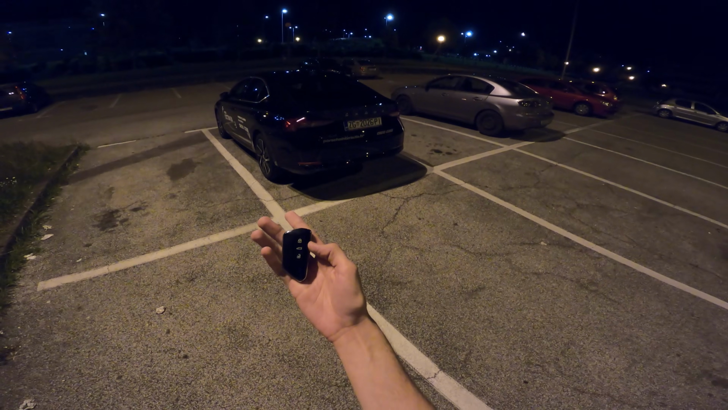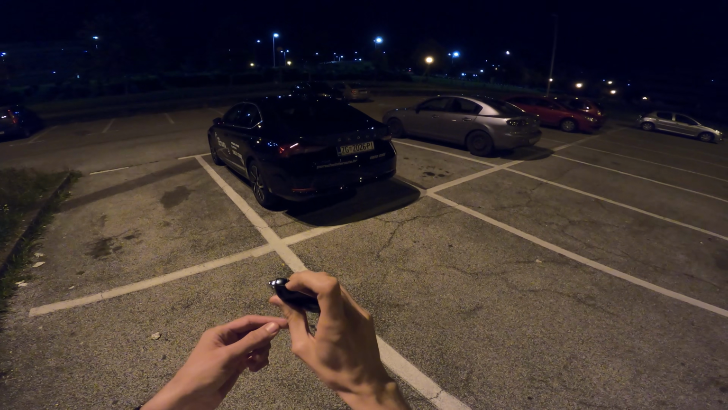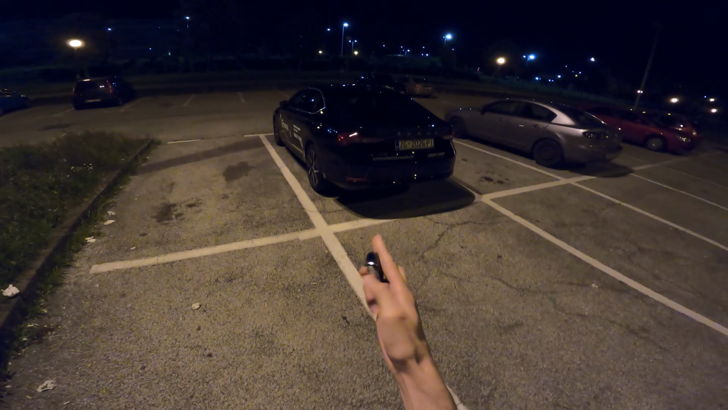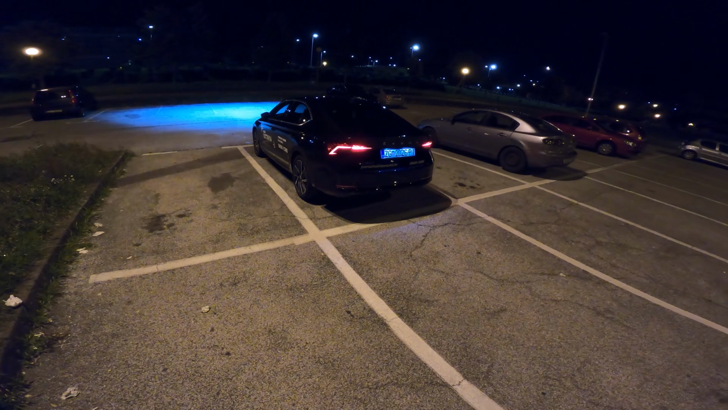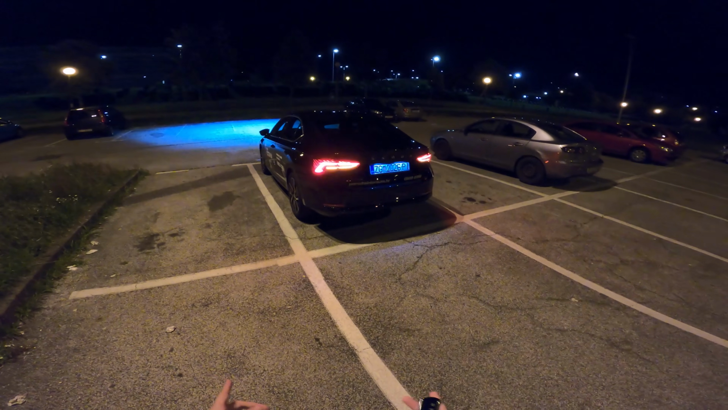This is the key, as you can see it, pretty elegant, just like in the new Golf and Seat Leon. You have a little thing you can press, then it extends a keychain, and then you can extend the physical key that's inside. If I unlock the car, you're gonna see the new gimmick, so that is very cool, very beautiful. It looks just like Audi, and then you have the dynamic turn signals.